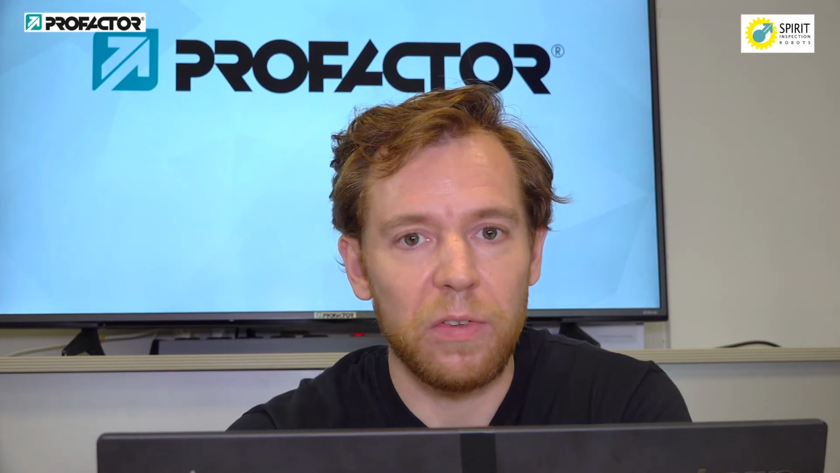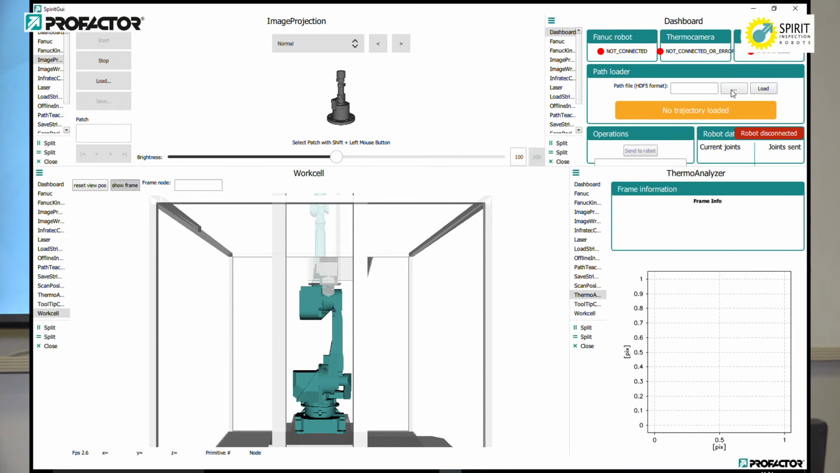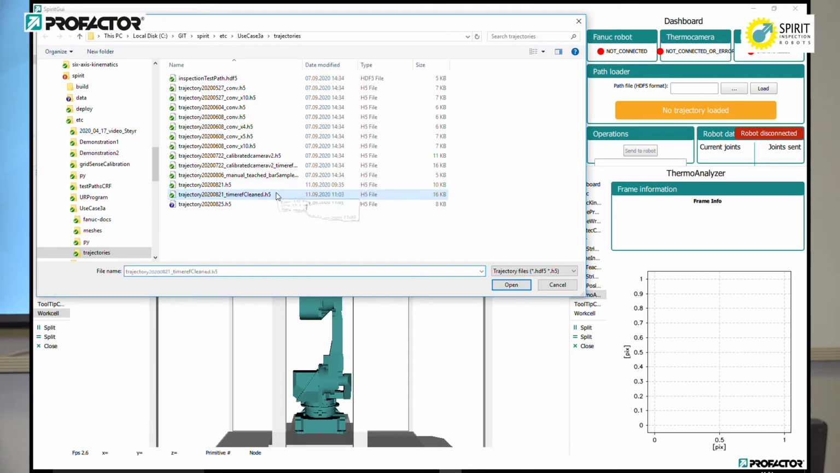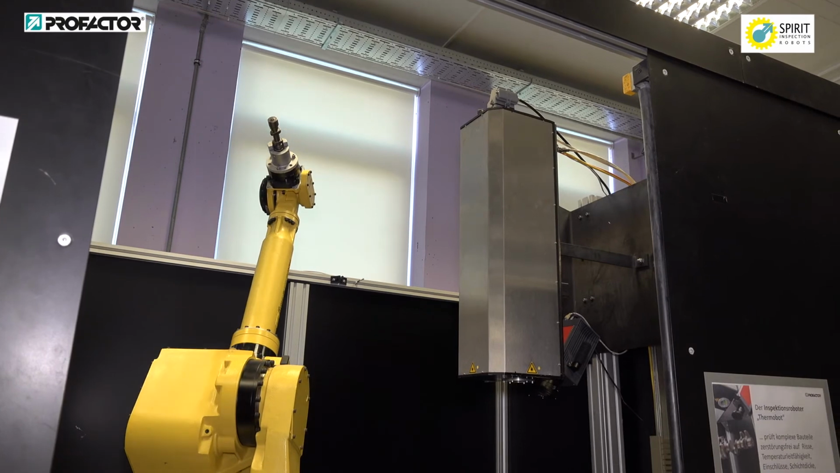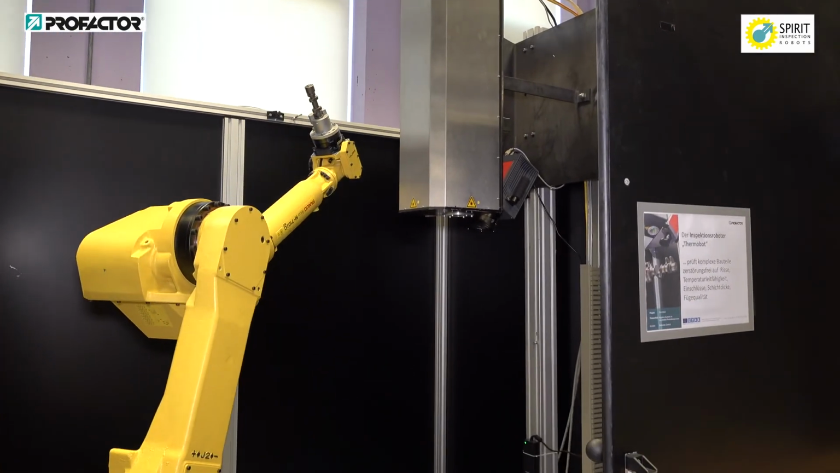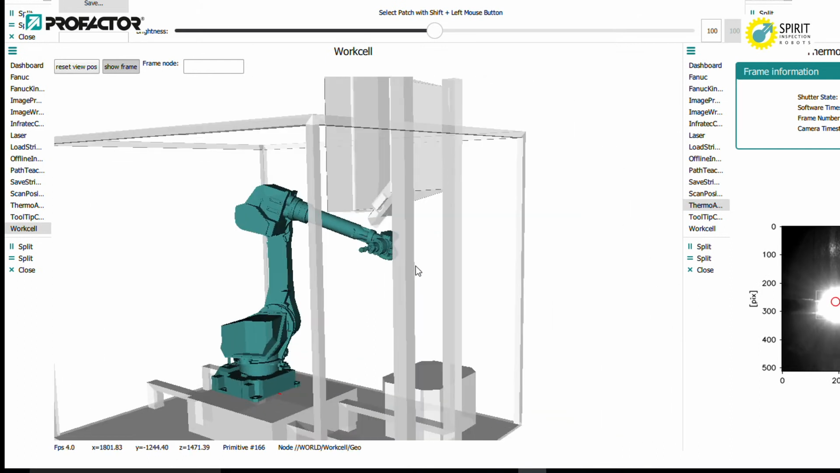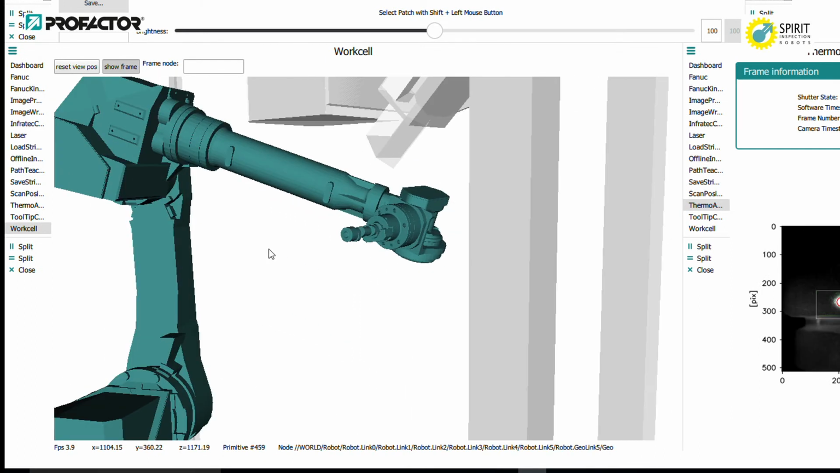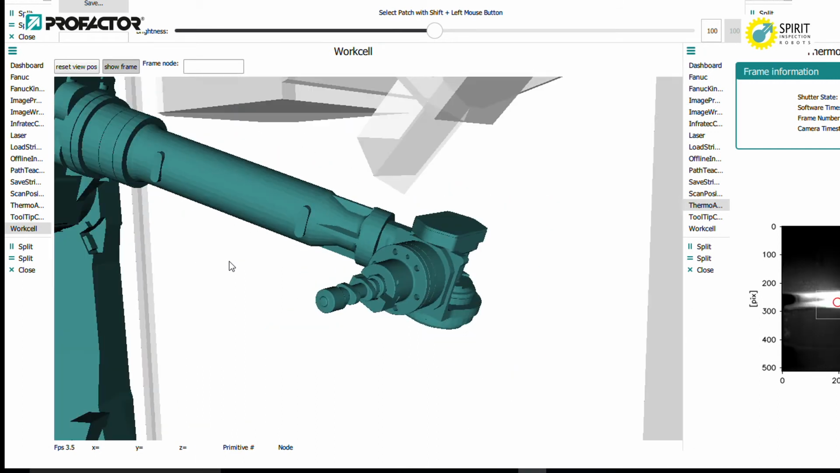The inspection process itself is controlled by the inline framework. At first, the HDF5 trajectory file of the work cell simulator is loaded. After the connection to the camera, laser and robot is established, the inspection is started. There are three views that allow the user to monitor the progress of the inspection. The work cell view shows a 3D model of the setup together with the current robot position.